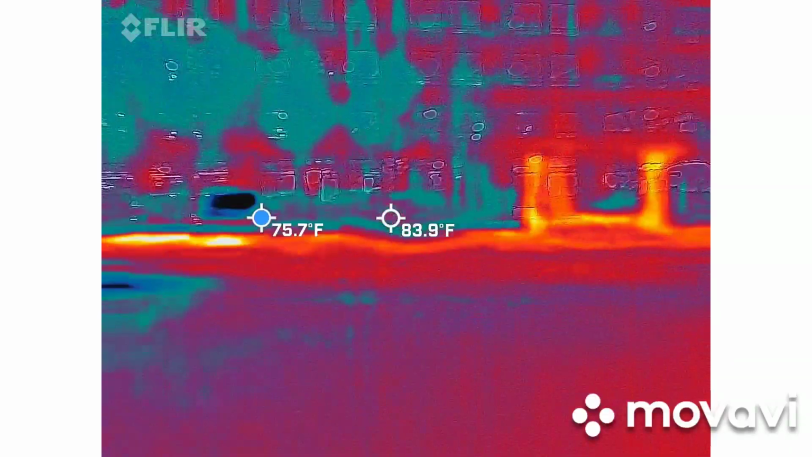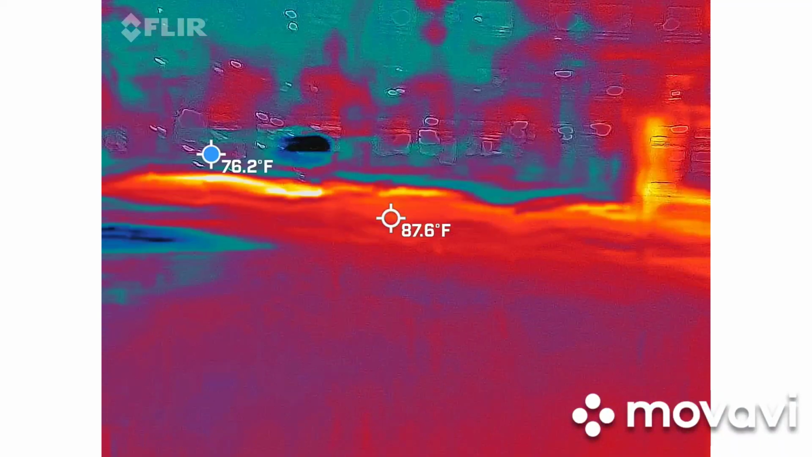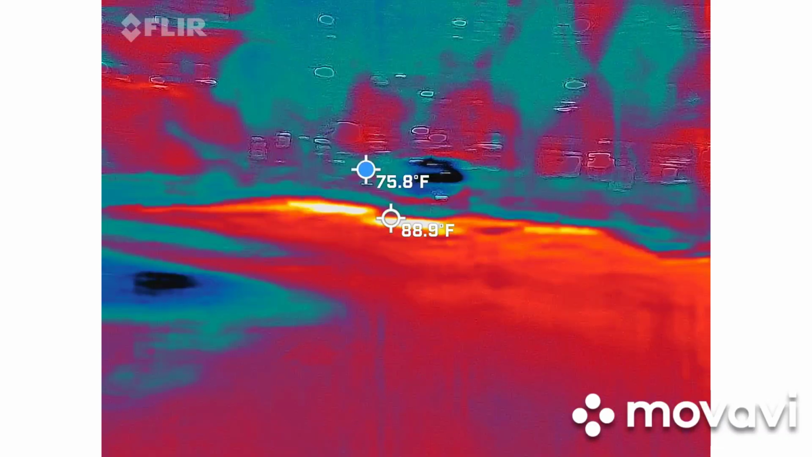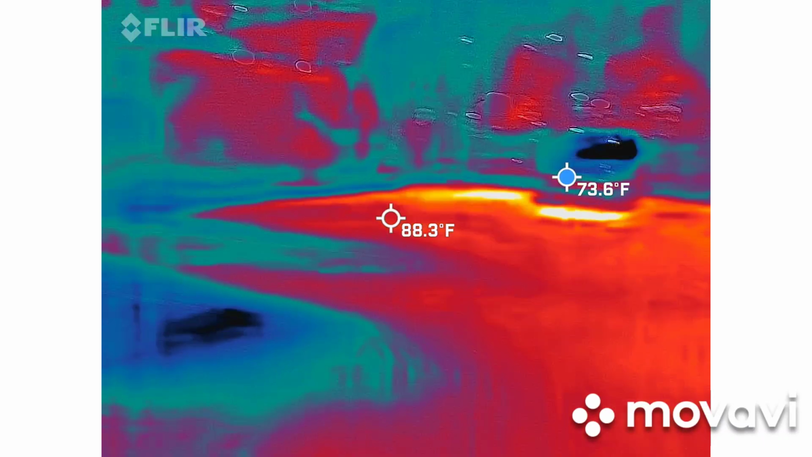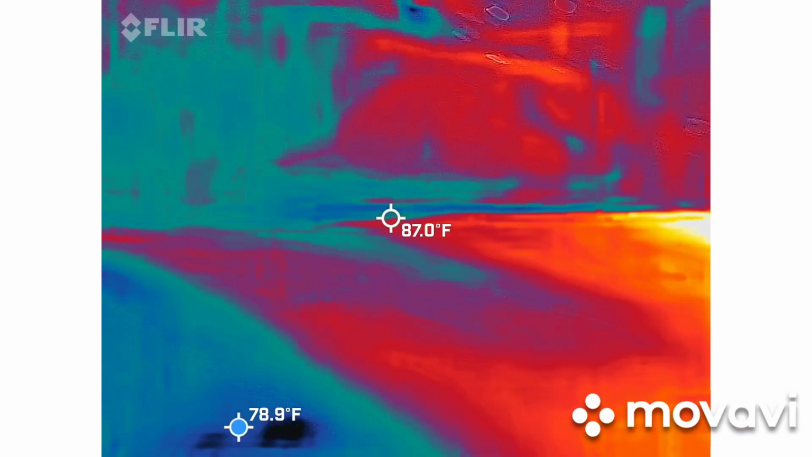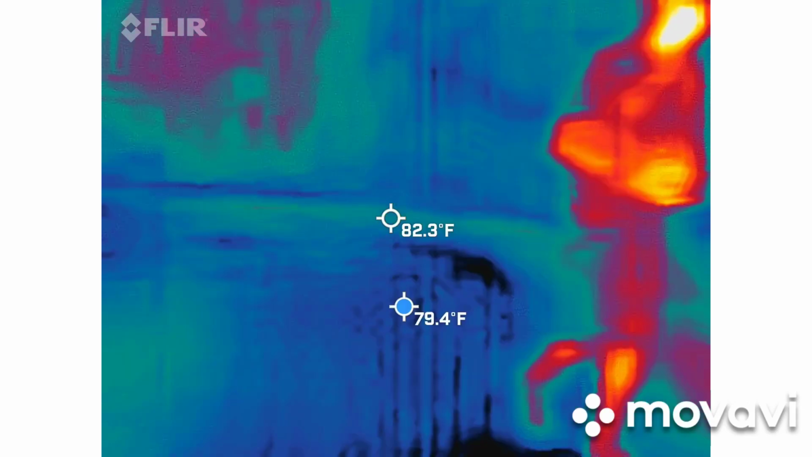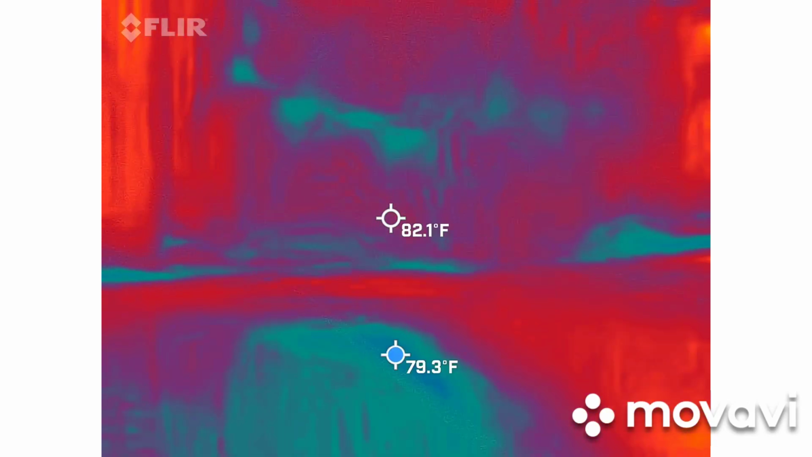Oh, a beauty. Here's the number 5. 7. 7. Show up. So, that could be related to 2 different things.